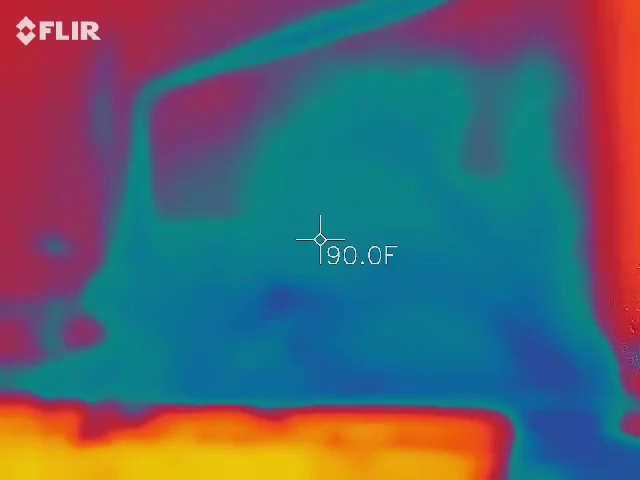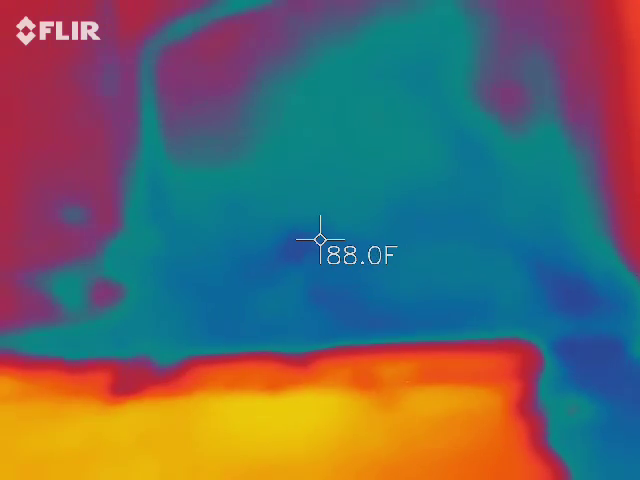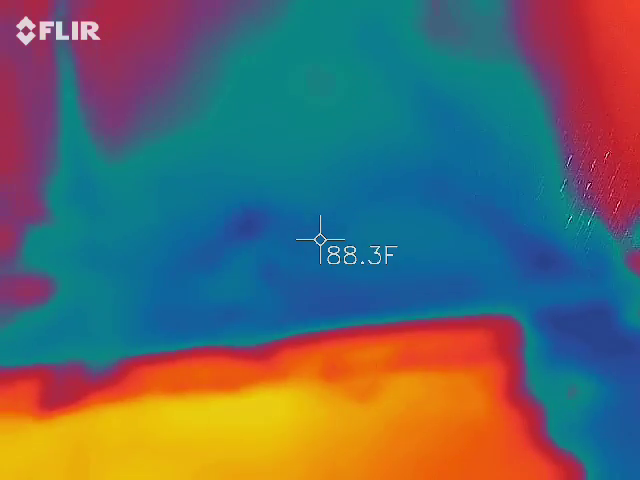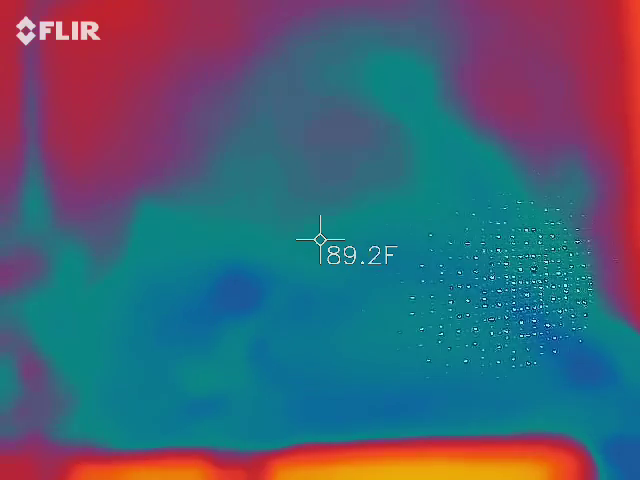Why is this chunk of wall so much colder than the rest of the wall? Is there a different material? Make this device go to red and stay there.